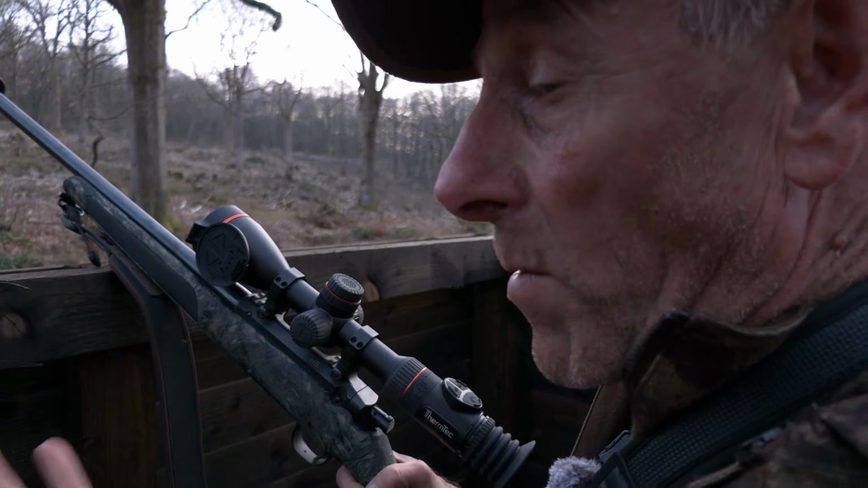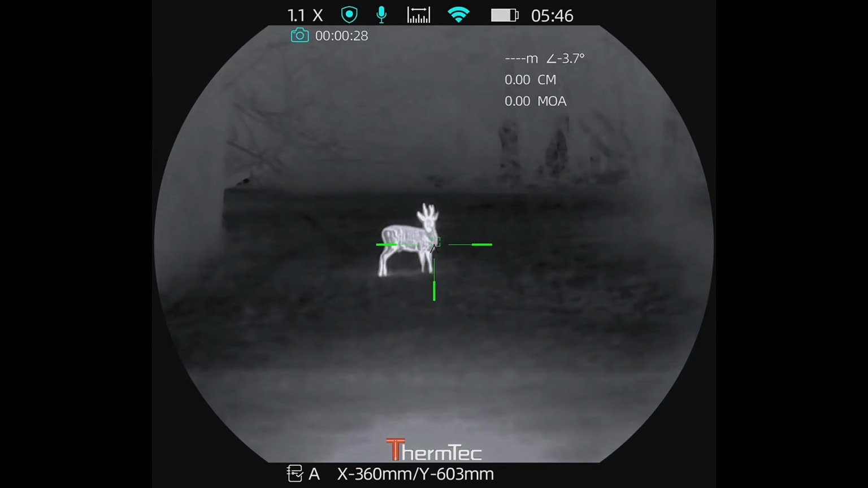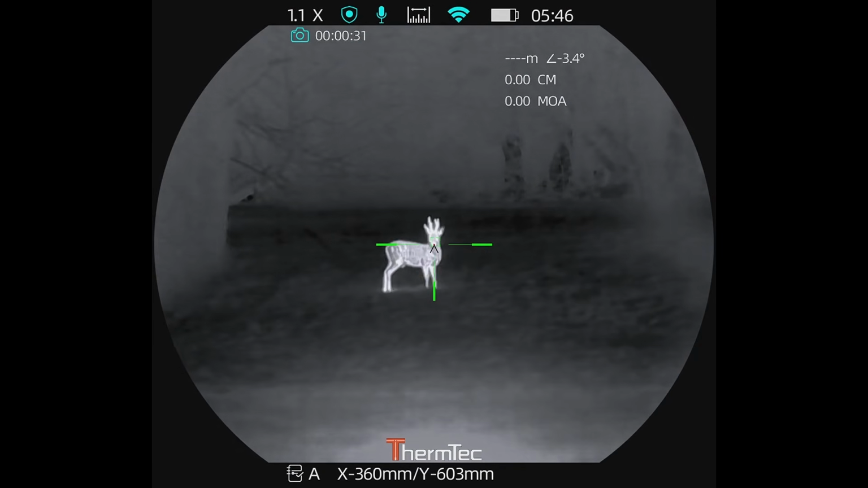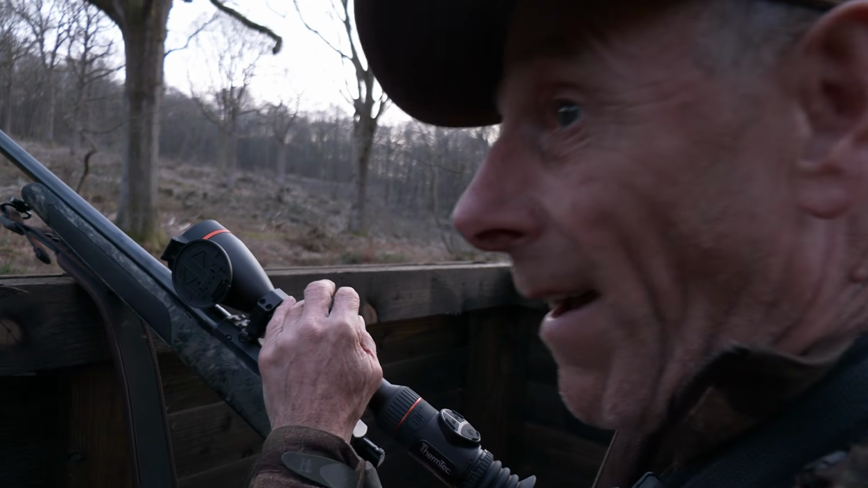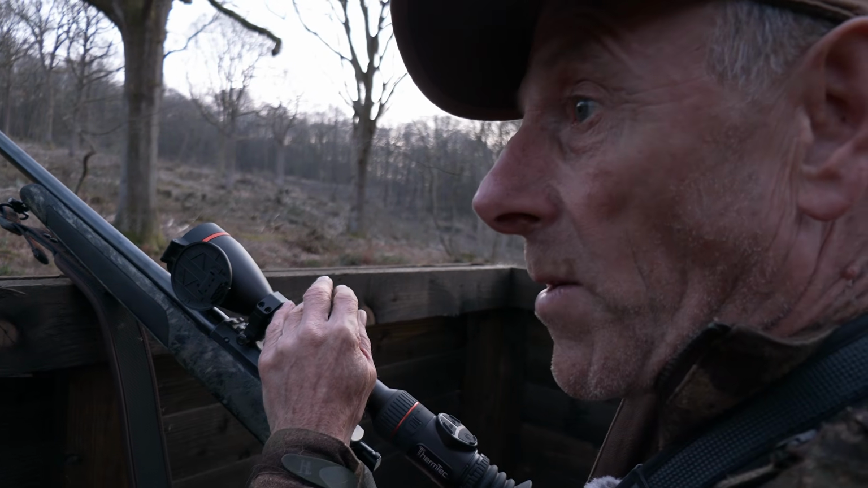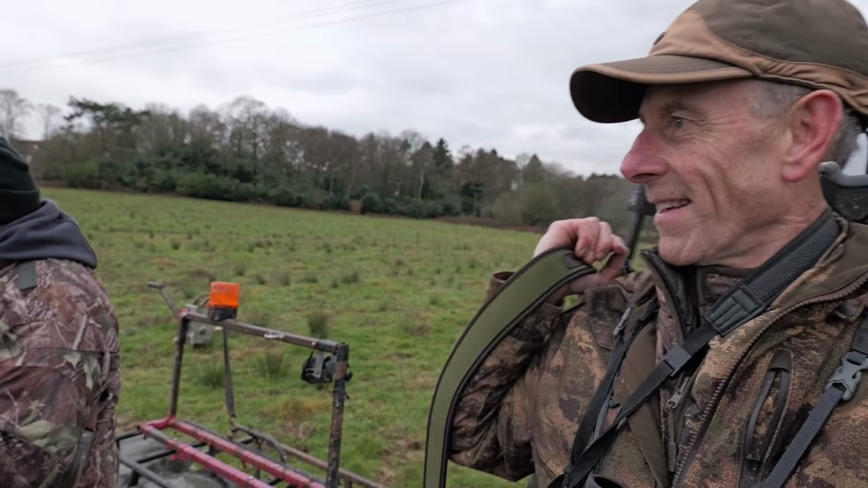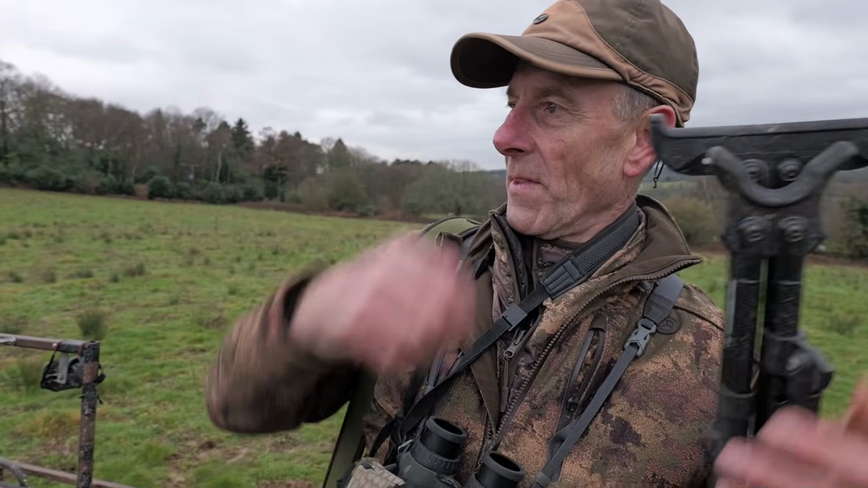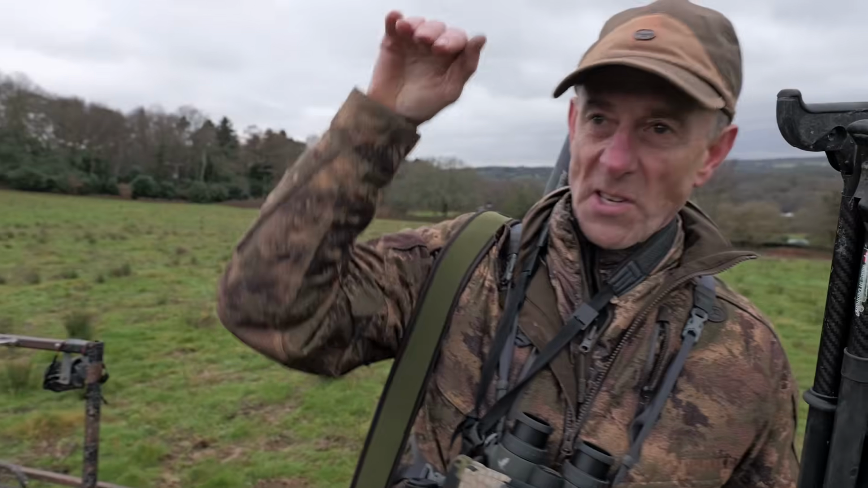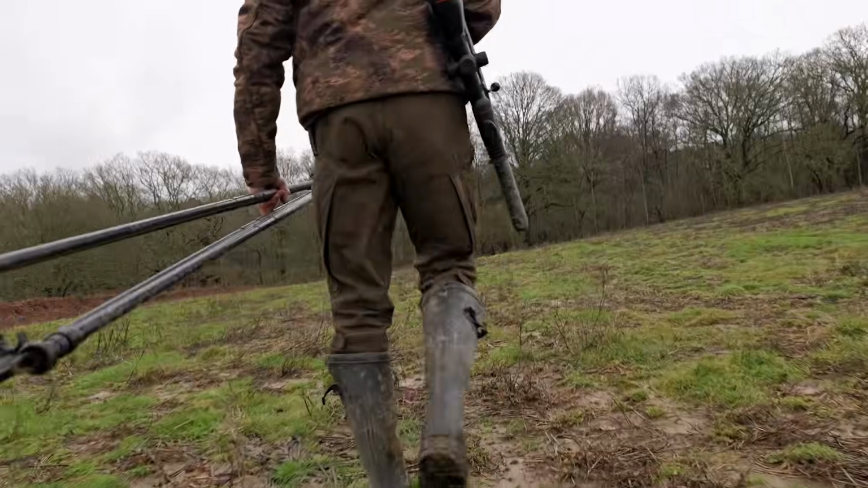I've shot thermal lots and lots of times, but not actually shooting deer. And we're just trying to find perhaps the limitations, concerns. One of the reasons for doing this film is obviously to show off some really good tech, but also perhaps to explore the pros and cons, the strengths and weaknesses of using thermal, perhaps during the daytime more than anything else. We've got a couple of outings booked with 2 local stalkers to try and bag a fallow before the end of the season.